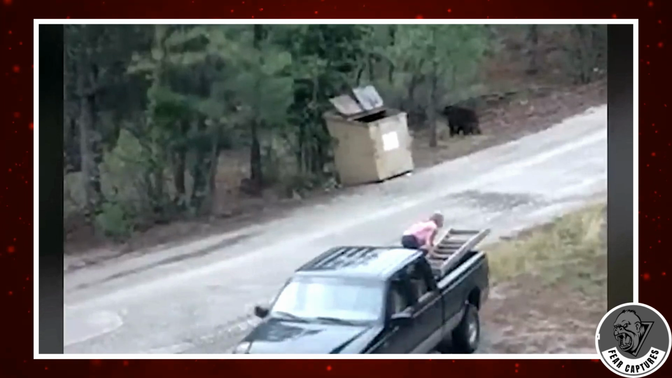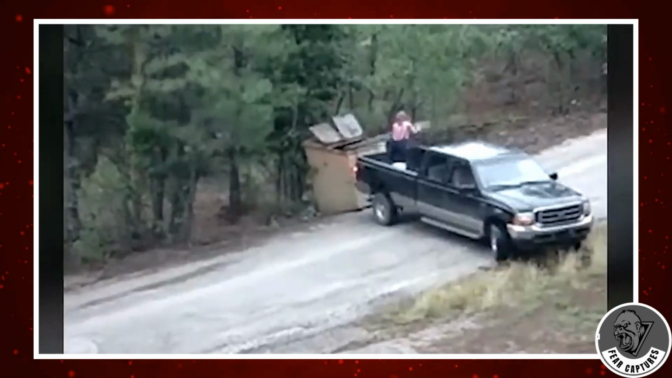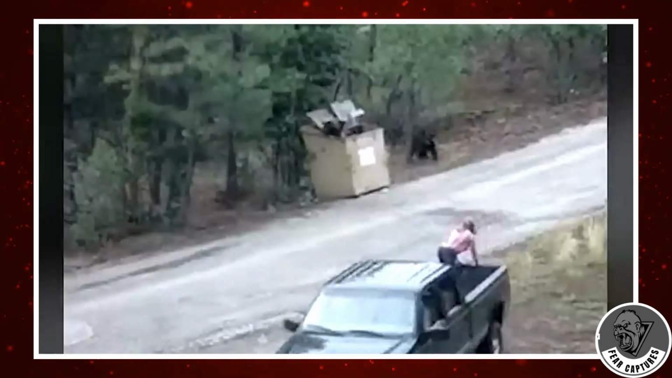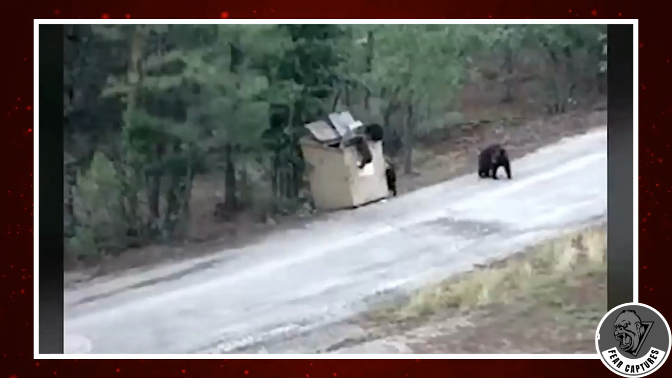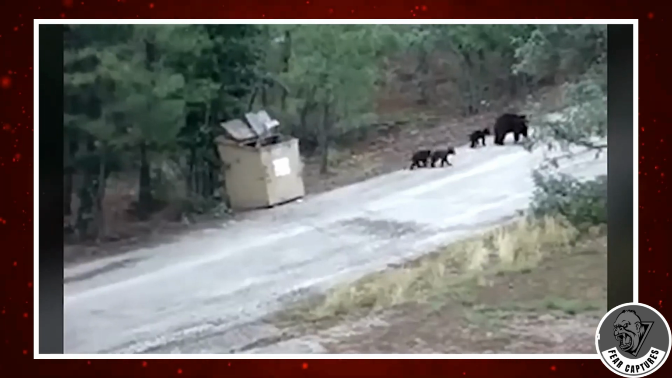Imagine a mother bear anxiously watching her cubs trapped in a dumpster by the roadside. A woman comes to the rescue with a truck and sets up a ladder in the dumpster. The cubs scramble out, safe and sound. Without these brave heroes, the little ones wouldn't have made it. It's incredible to see people coming together to help animals in need. This is nature's teamwork at its finest.